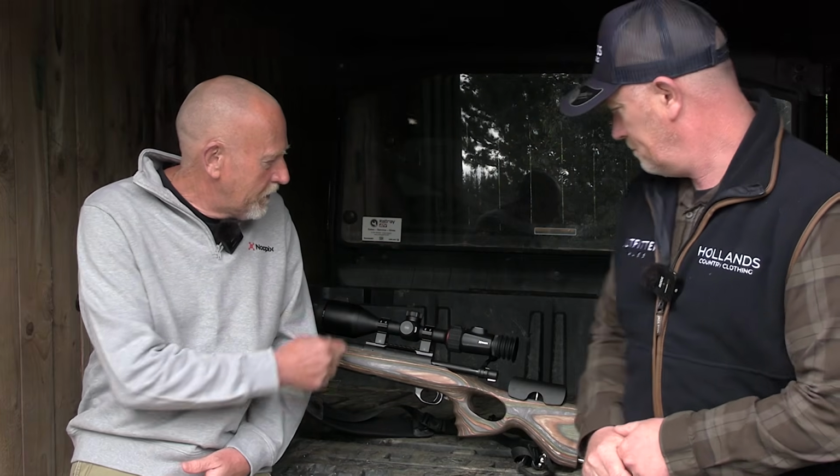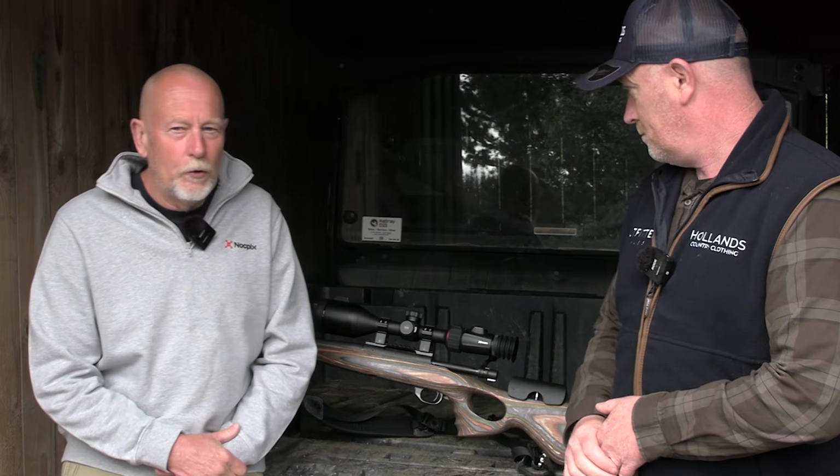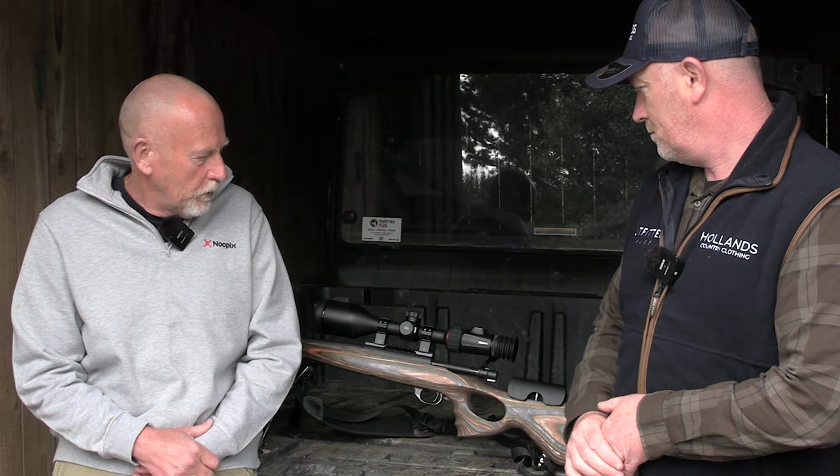Well, first up we've paired the Nocpix S60R thermal scope, all singing, all dancing bit of kit from Nocpix, on a Howa 1500 rifle. We're going to set that up and show you how to set it up. Who's setting it up? Well, you are.